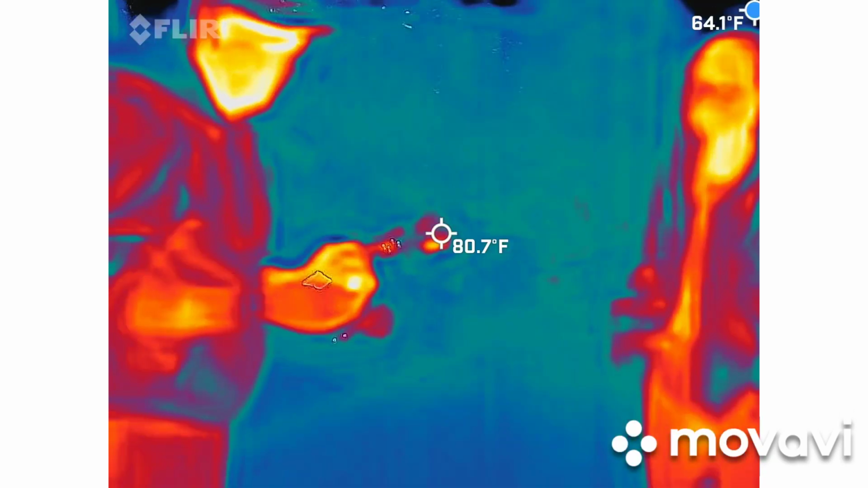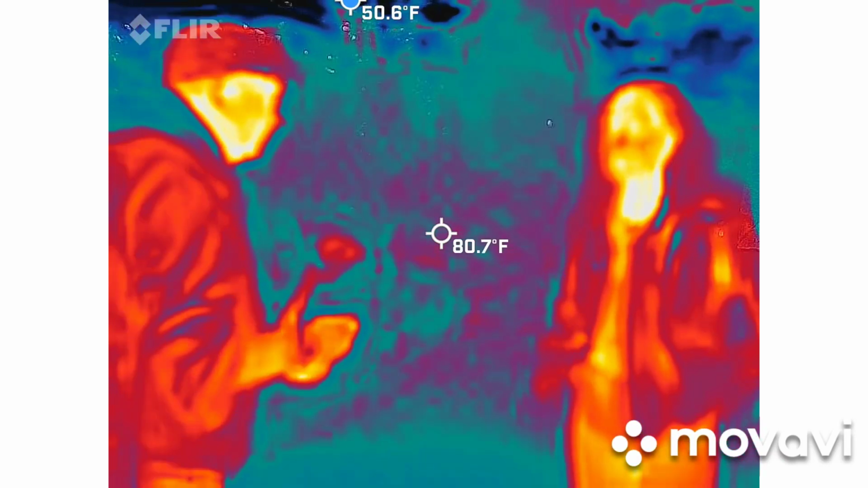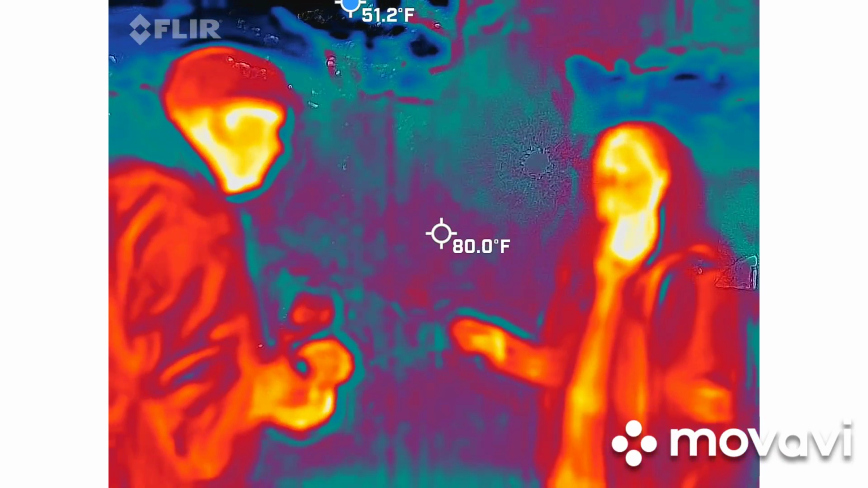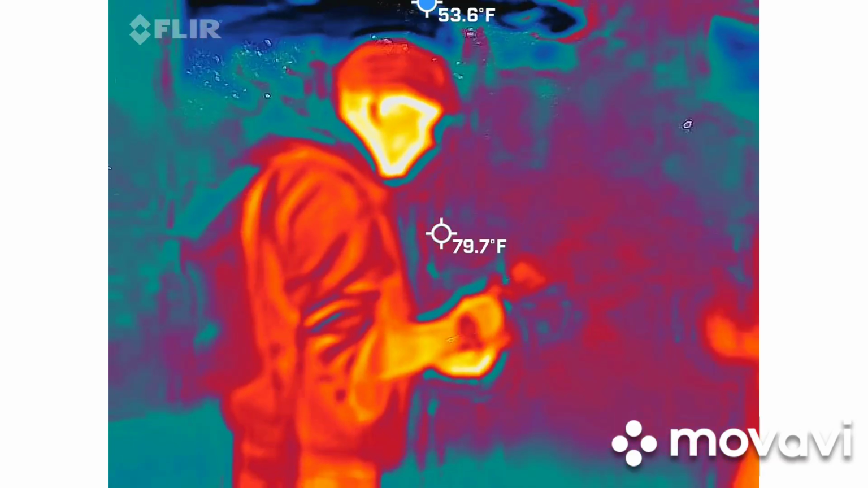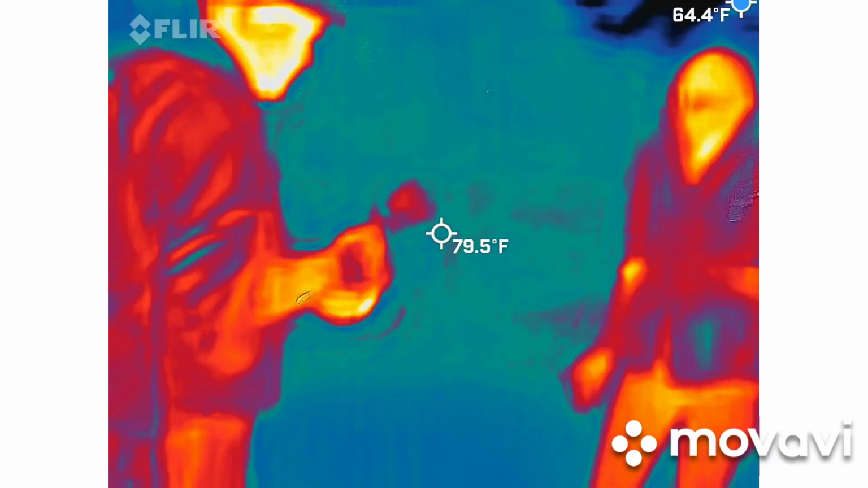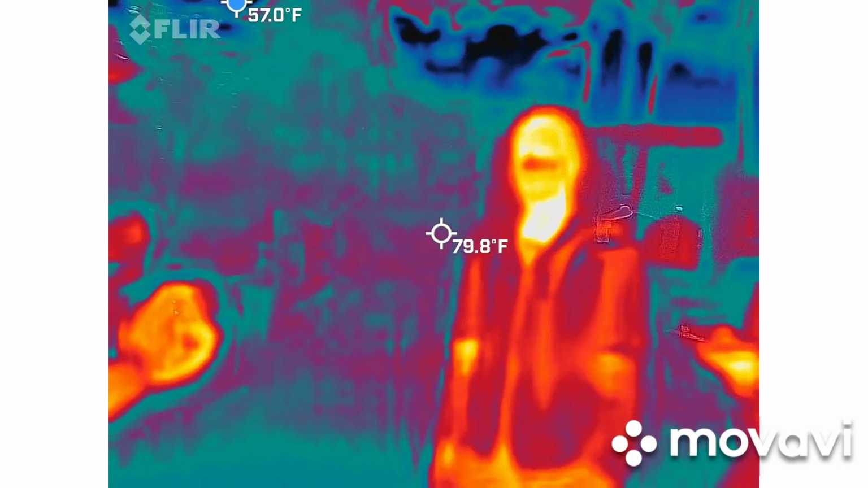I also tend to break things with my energy, like no joke. It's totally a thing. I go through cell phones like this. This isn't the first time. My husband's like, again? Another cell phone. It'll just stop working. Those are $1,000 a piece. Seriously, it's crazy.